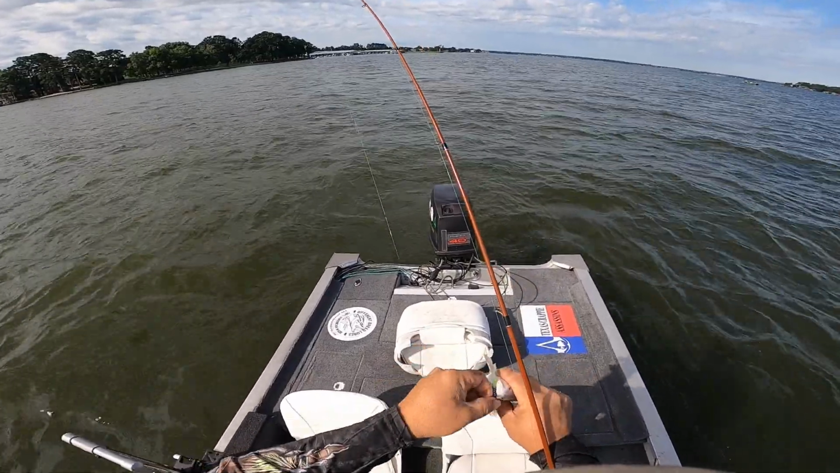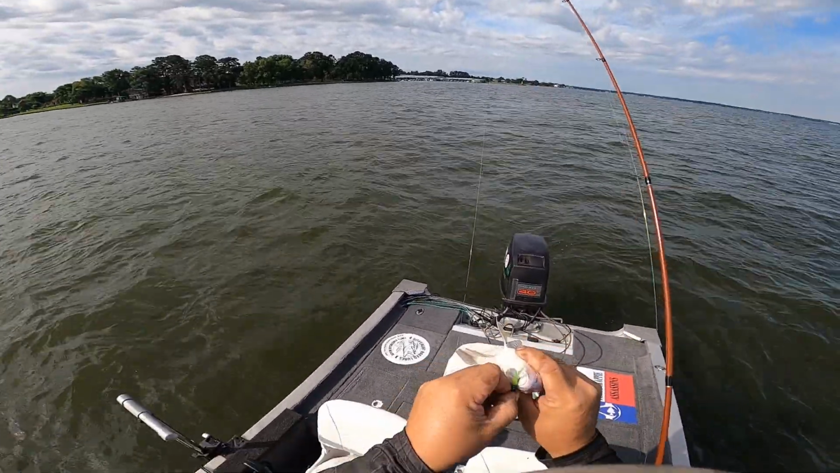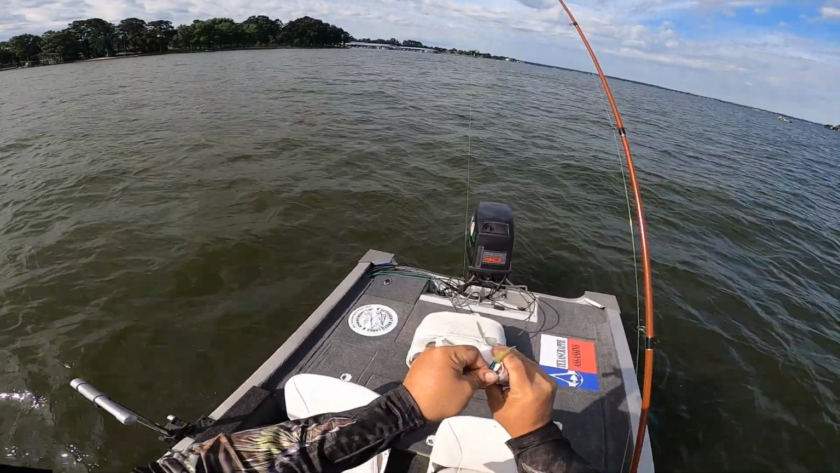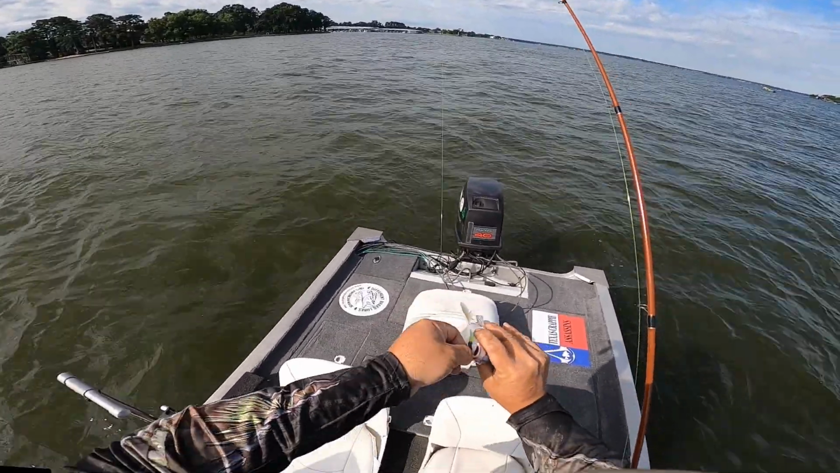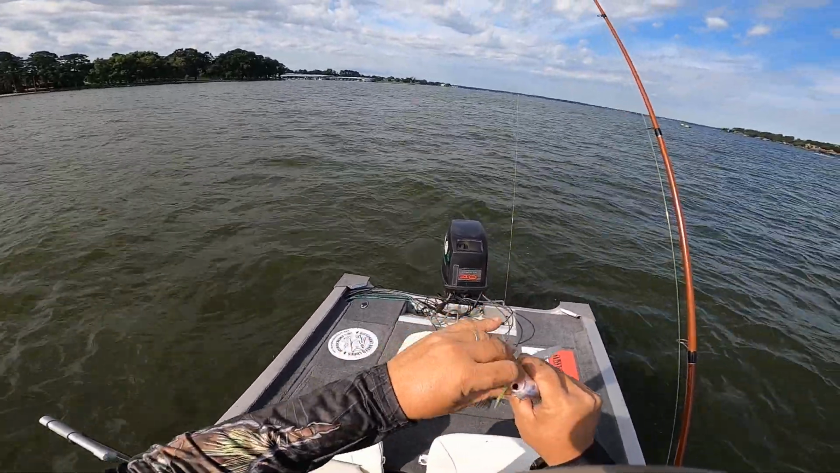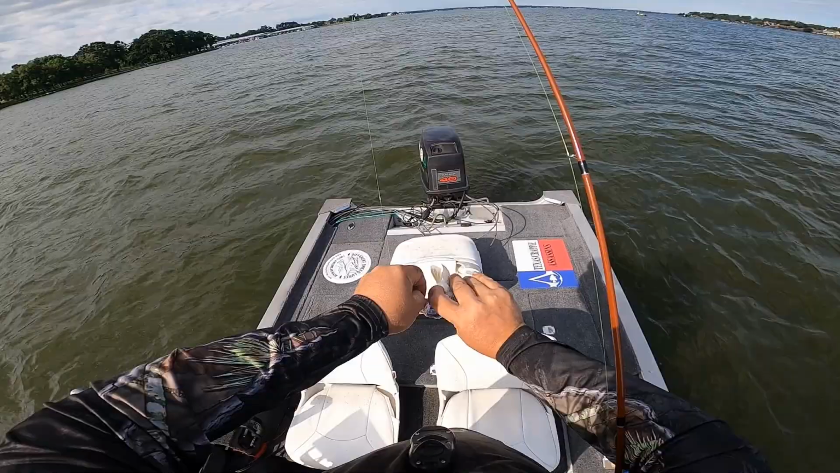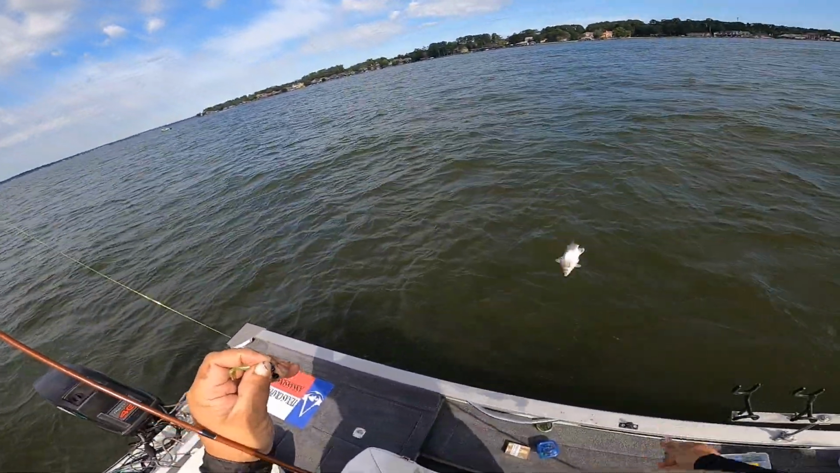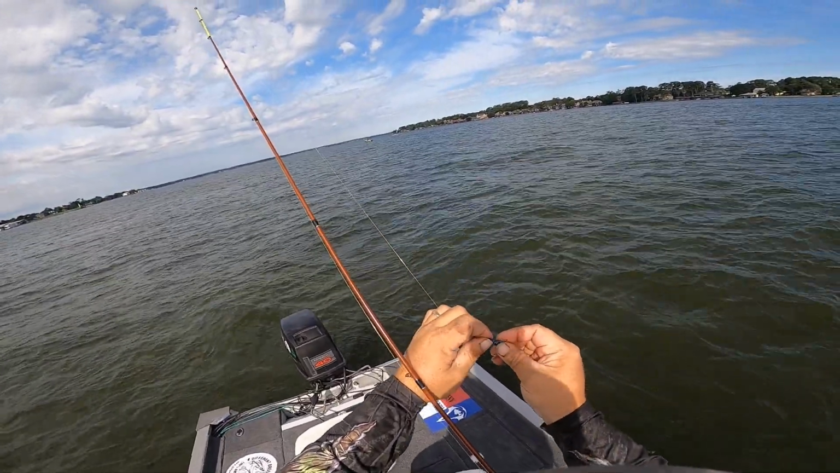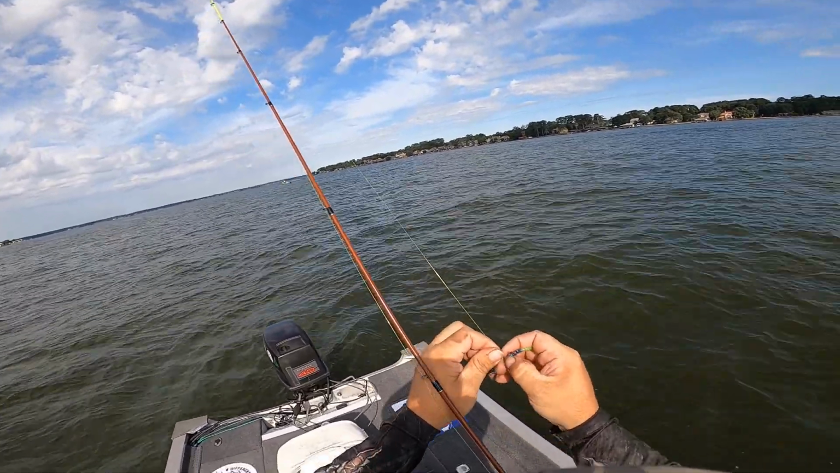Got him hooked underneath the lip, under his jaw. That's kind of weird the way he's trying to hit it. Wow, I got him hooked good too. Oh god. Get out of there. Thank you. Doggone fish tore up my Crappie King.